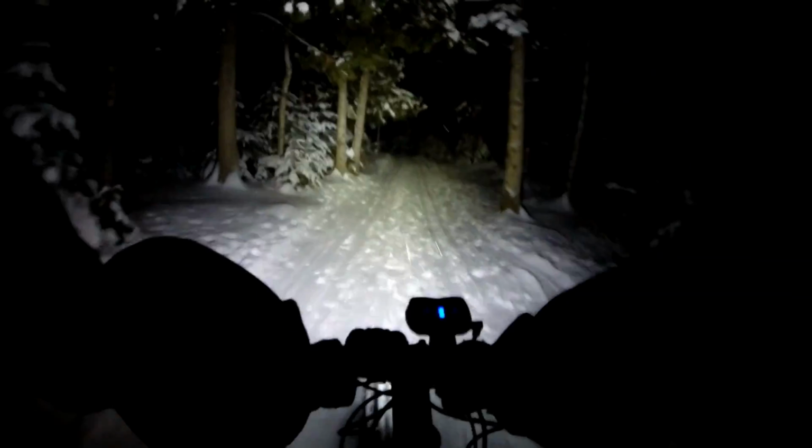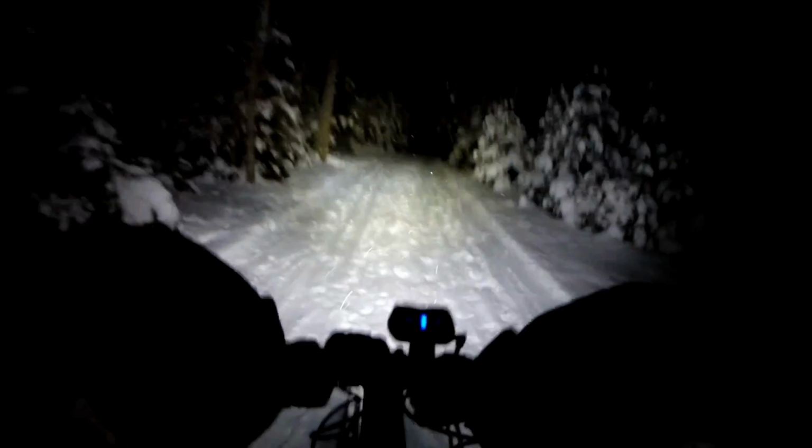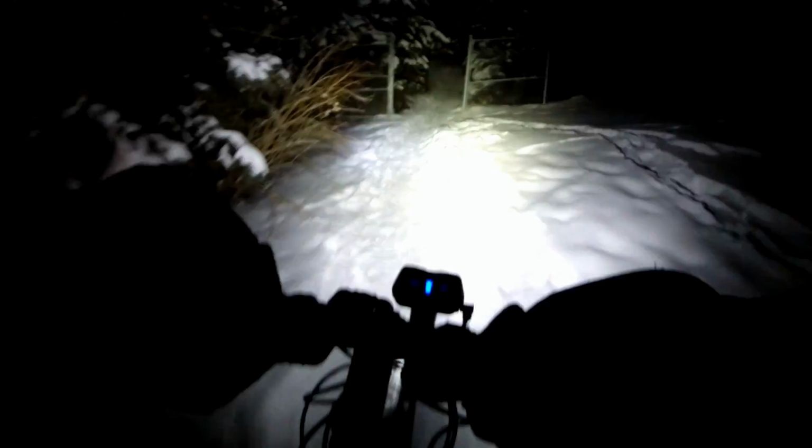Beautiful. Yeah, even after 2 days, still pretty soft in here. Got a really steep climb here to go up. Short and steep. Made it.